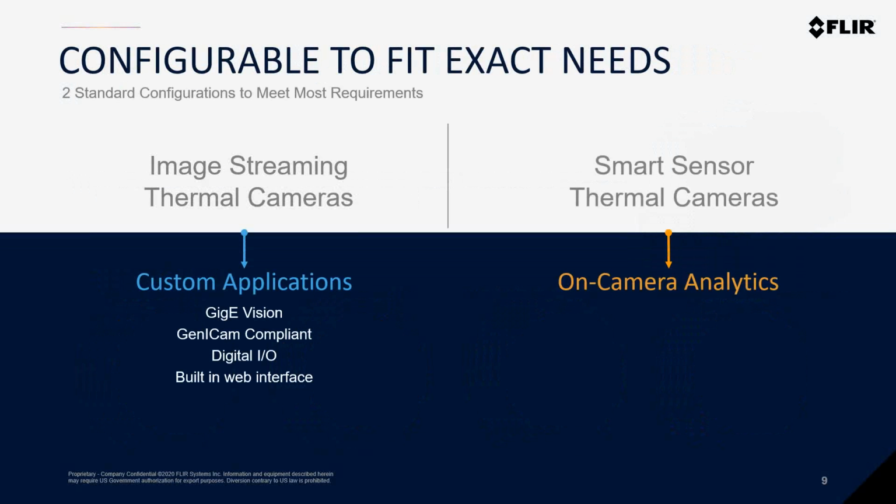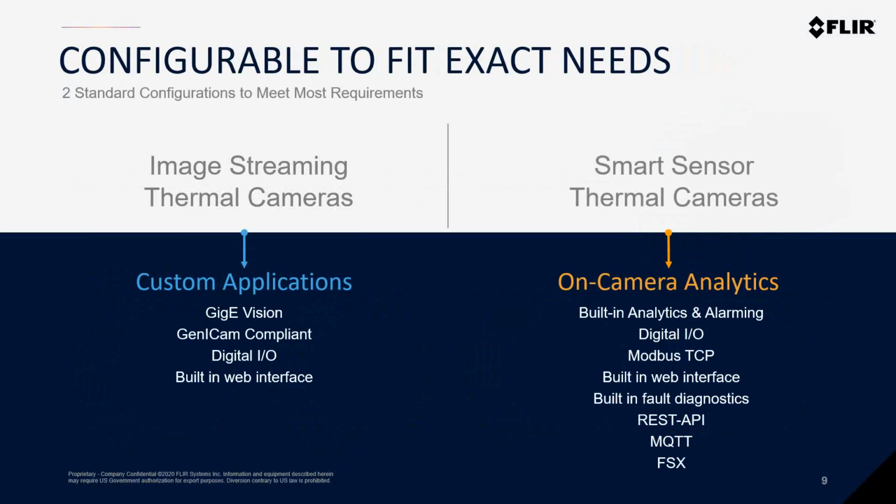With these new uncooled A-series cameras, there are two main configurations to choose from. For custom software and user interface applications, the image streaming thermal cameras provide GigE Vision and GenICam compliance. If the application requires more of a so-called smart camera that has onboard analysis, the smart sensor thermal cameras provide on-camera analytics as well as alarming that can be easily configured through a built-in web interface.